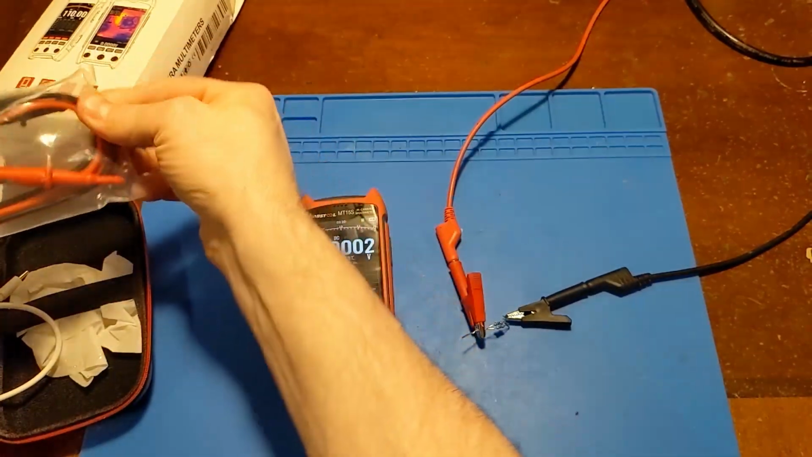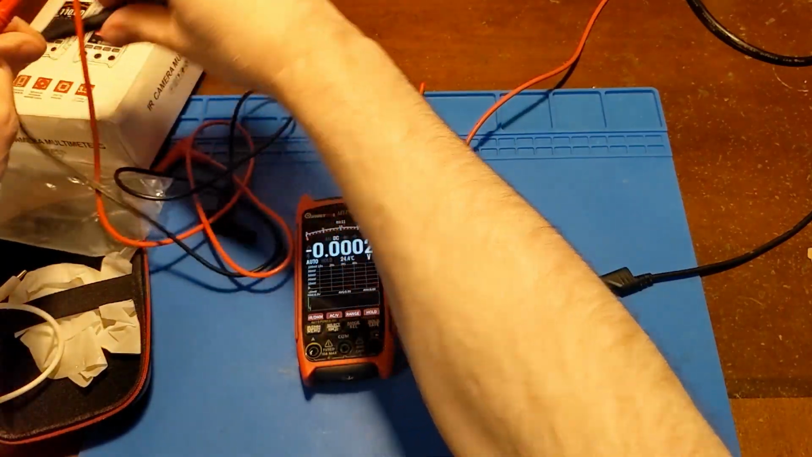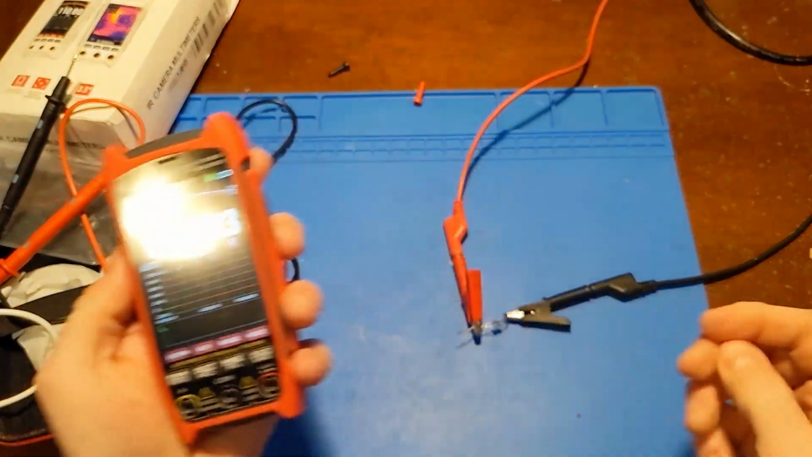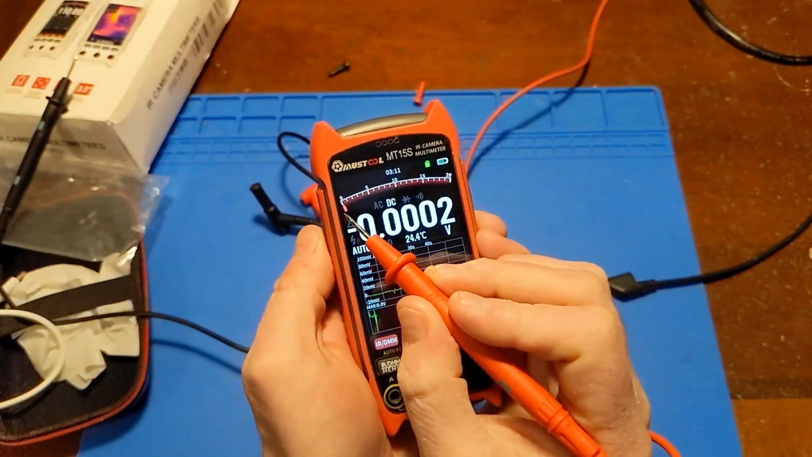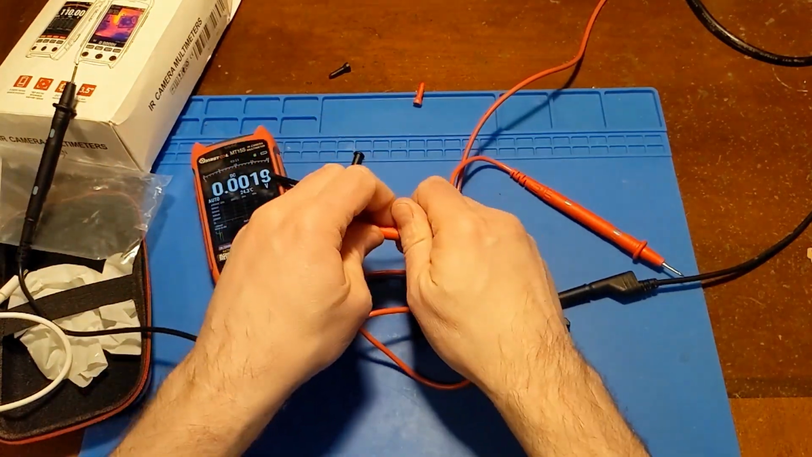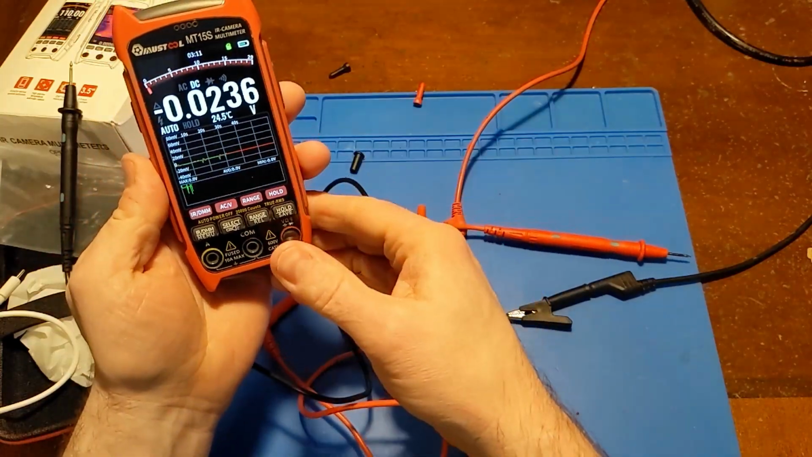Now this thing surprised me again in just regular multimeter mode, because at the top it has an old school needle indicator for all you old timers that like to see a physical needle move. I know it's not a real physical needle moving, but you get the gist.